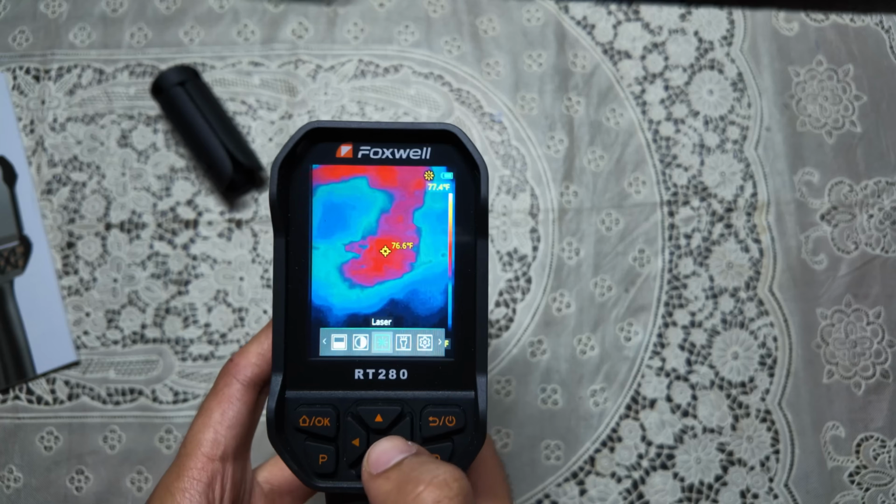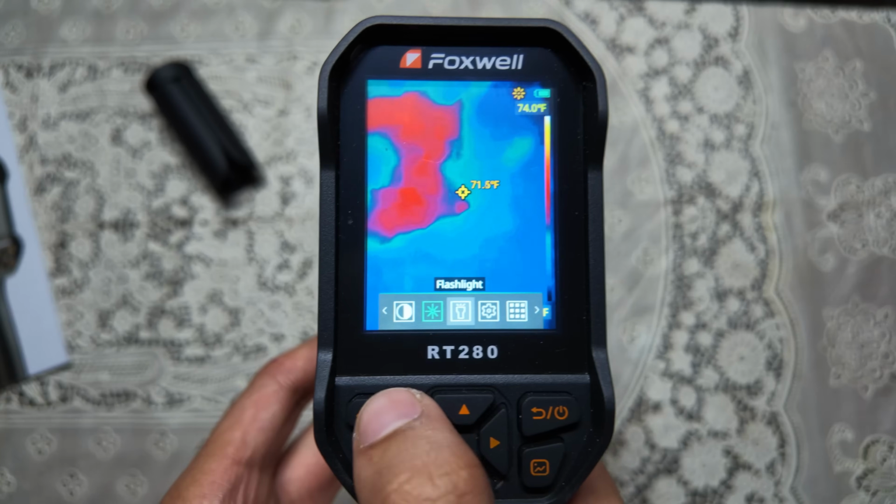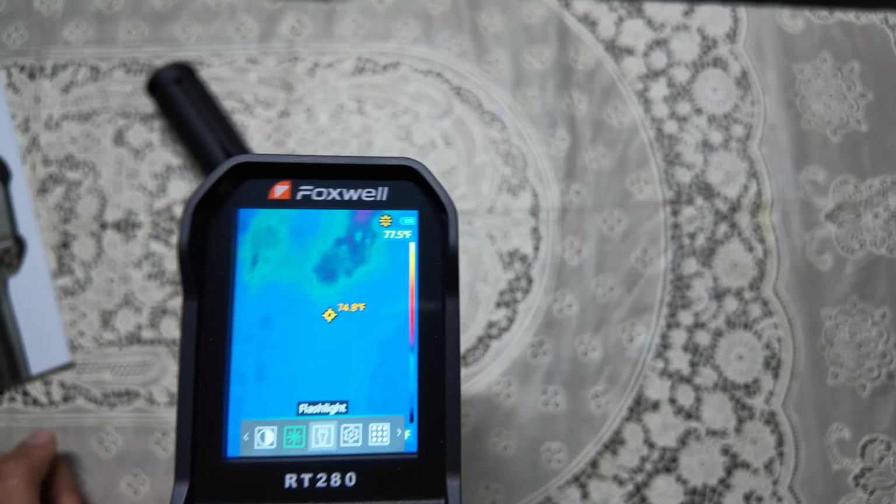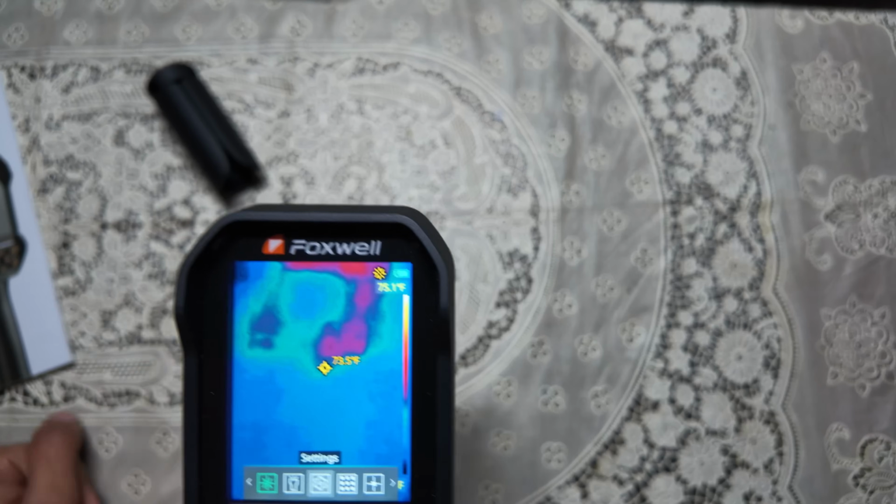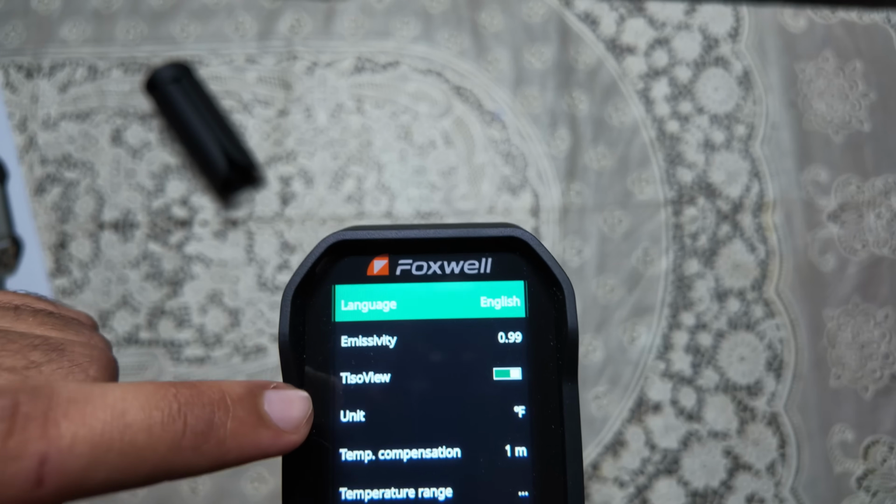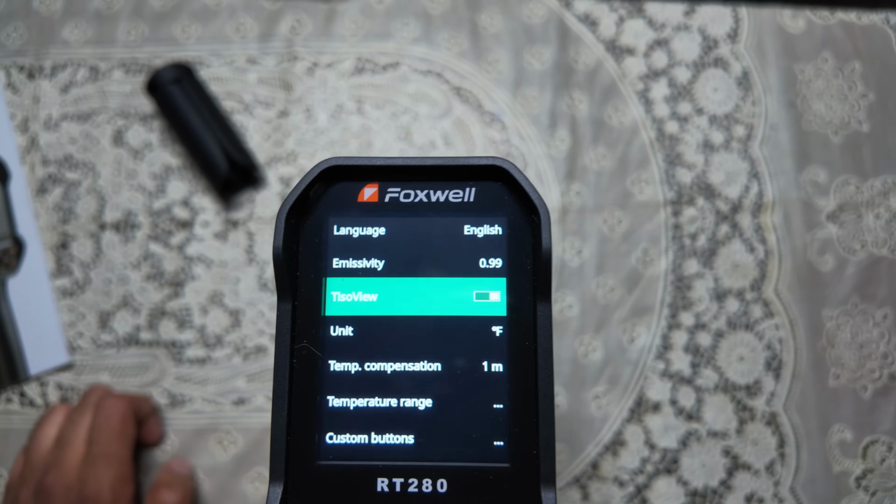But I also want to go through the flashlight function as well. If I come over here, press like this one more time, press on here. Now we have a flashlight which is turned on. Press one more time, it's off, it's on. So if you're working somewhere in the engine bay, you just need a quick flashlight. You do also have that. And here I have all of the settings right over here. I can also adjust the unit, the temperature compensation, just all of that over here.